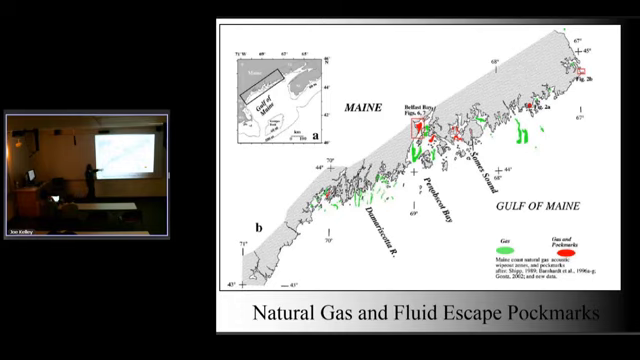But what you're seeing here is natural gas, shown in green. You know, natural gas is methane. It'll be contained in the modern sediment, only the last 10,000 or so years of sediment. And in some areas, there are really nice gas escape pockmark fields. Actually, more than that now. This figure's a few years old.